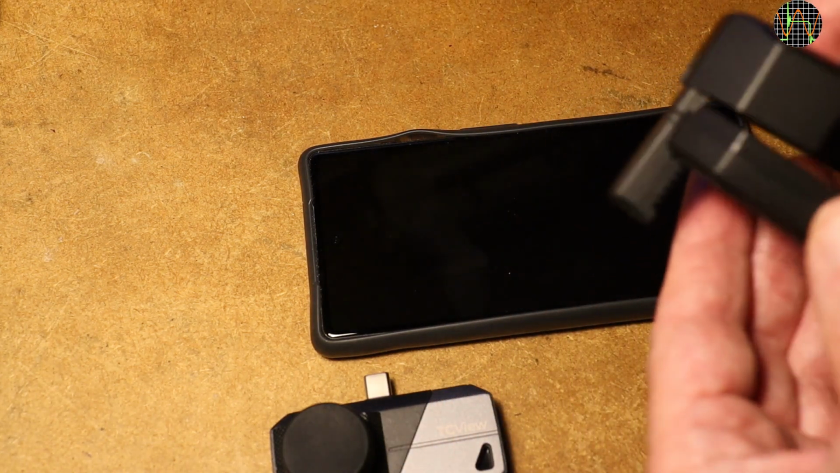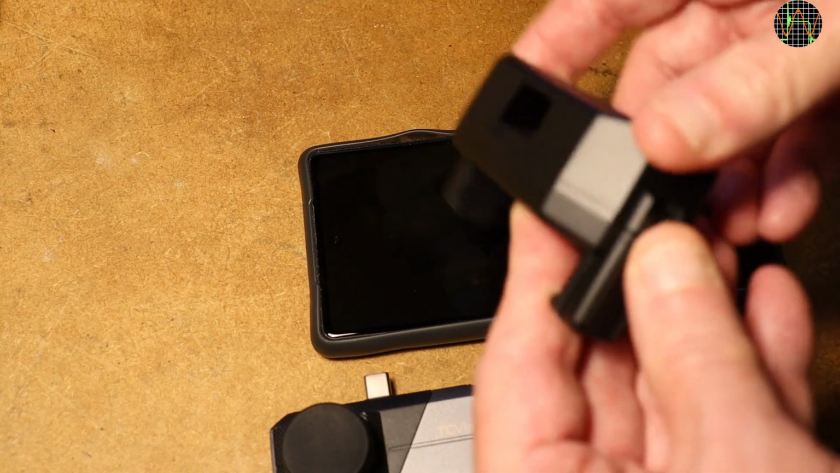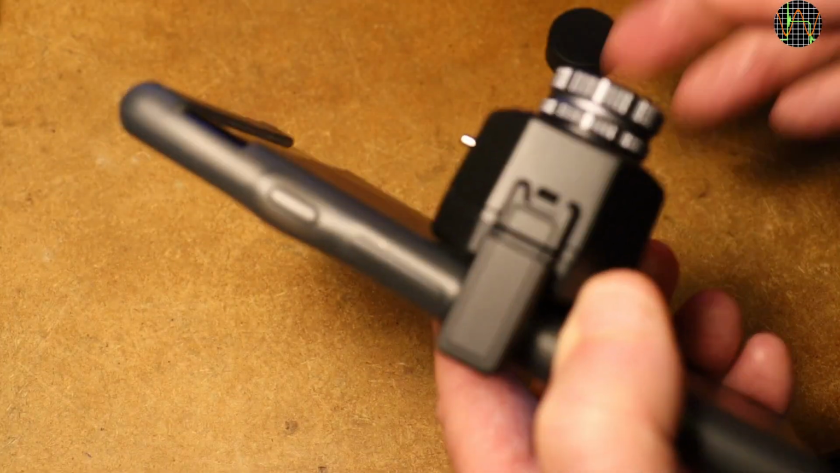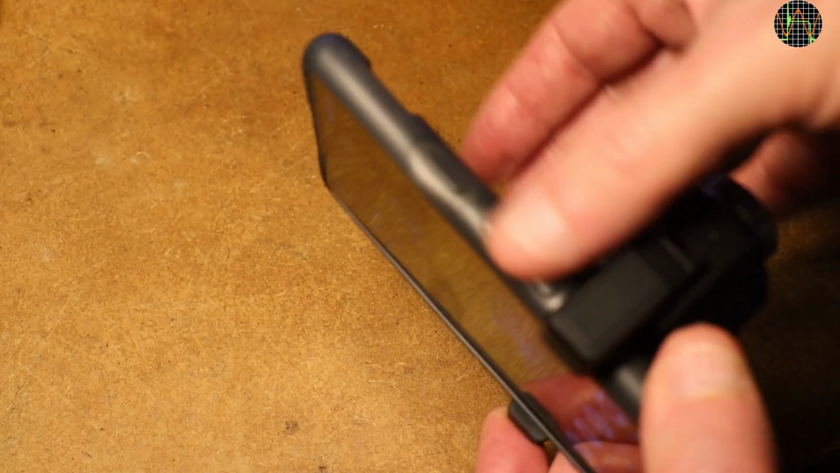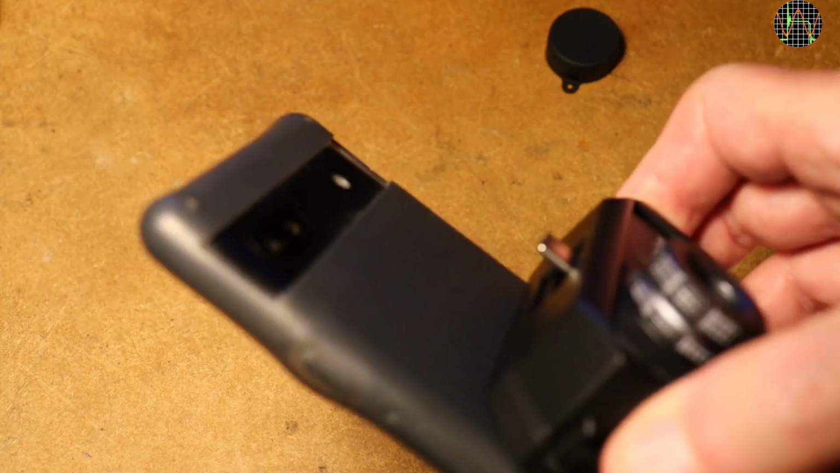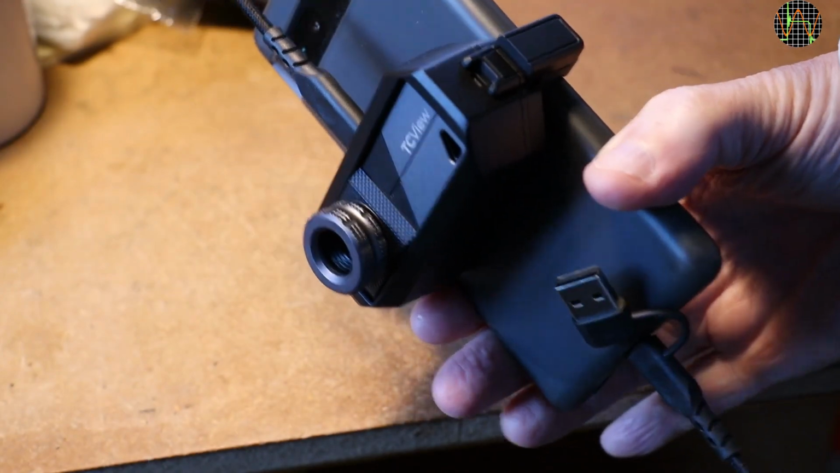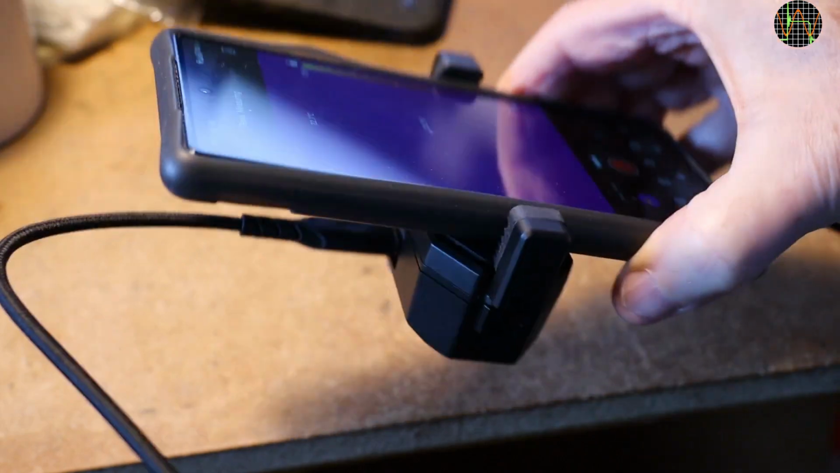The mount clips on a smartphone easily. This is a Pixel 6. As long as it's less than 9 centimeters or 3.5 inches wide, any Android phone will do. Except, as in my case, there are power and volume buttons in the way, and so at least for the Pixel 6, the mount gets you closer, but it's still quite a distance to the phone lens. Trying to get as close as possible to the phone camera, you end up with a contraption like this, which, while it works, looks a little bit ungainly.